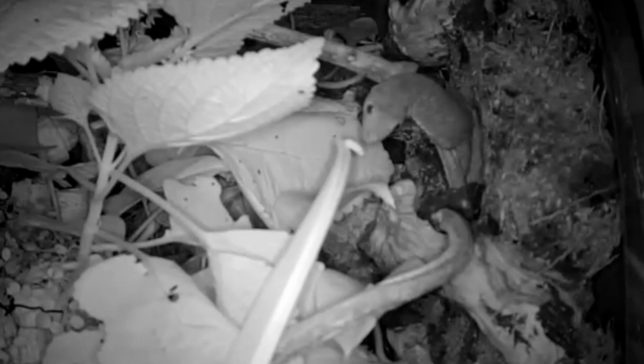Did he just use his hand? Oh, we've lost a cricket. I just found a waxworm in my dust. I must have put it in for Gizmo. Let's see if he'll go for that.